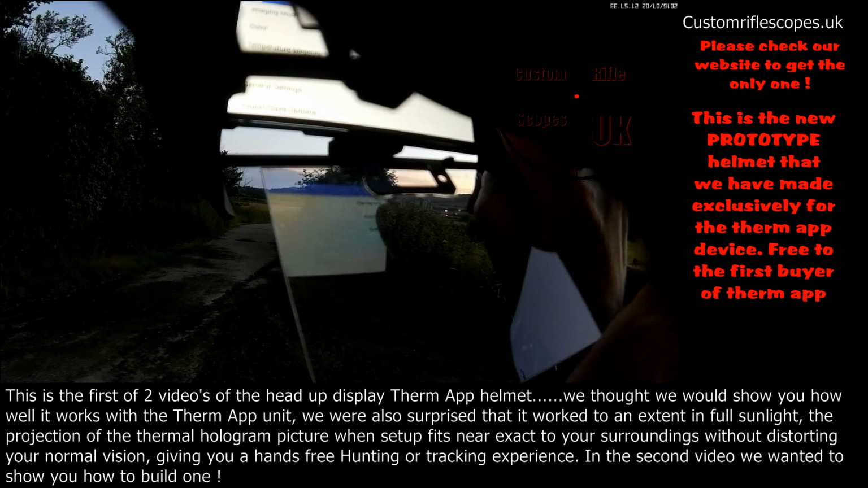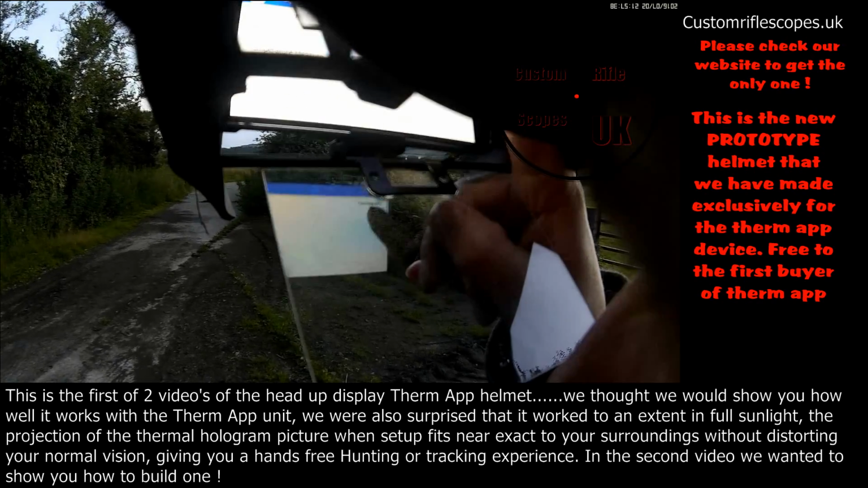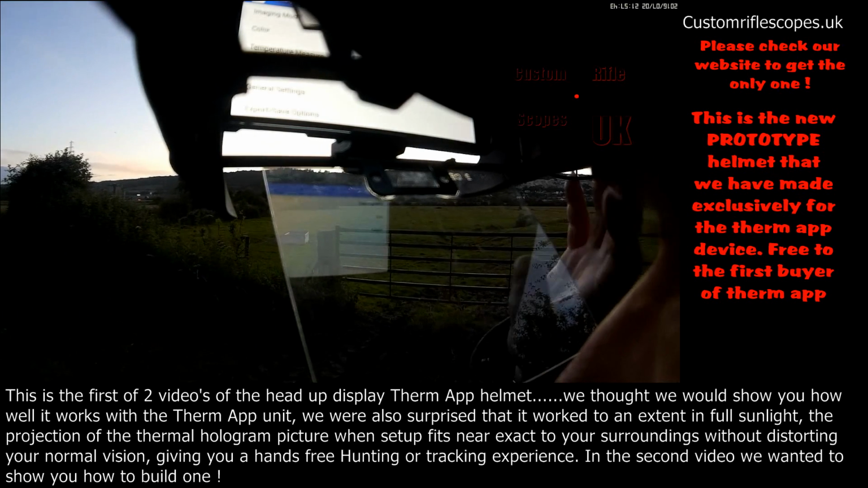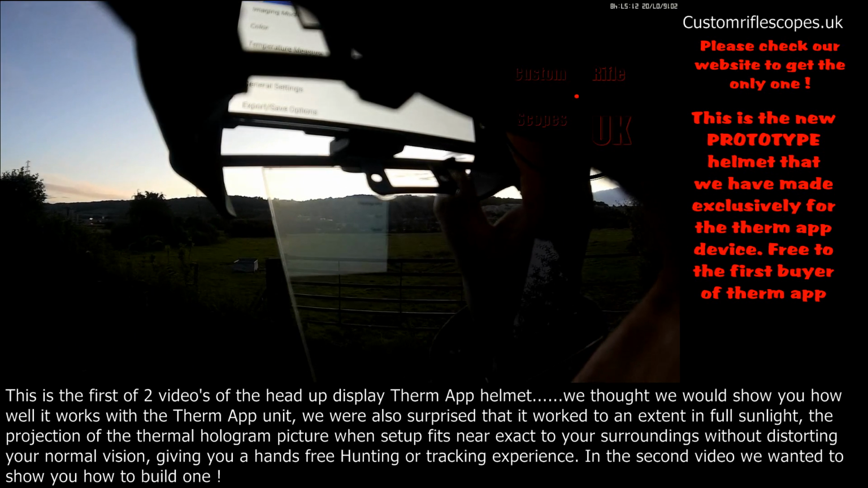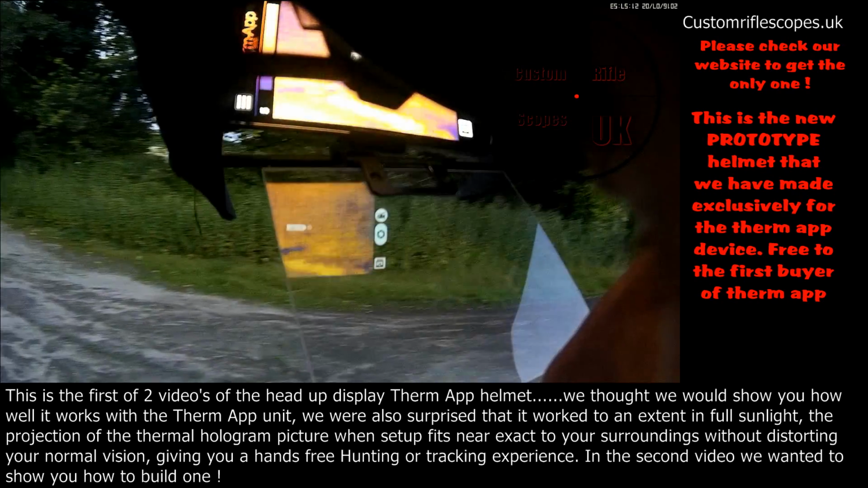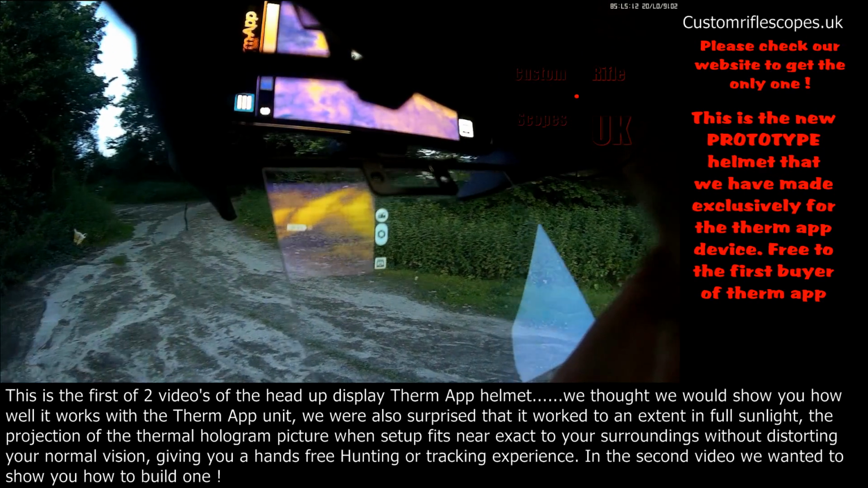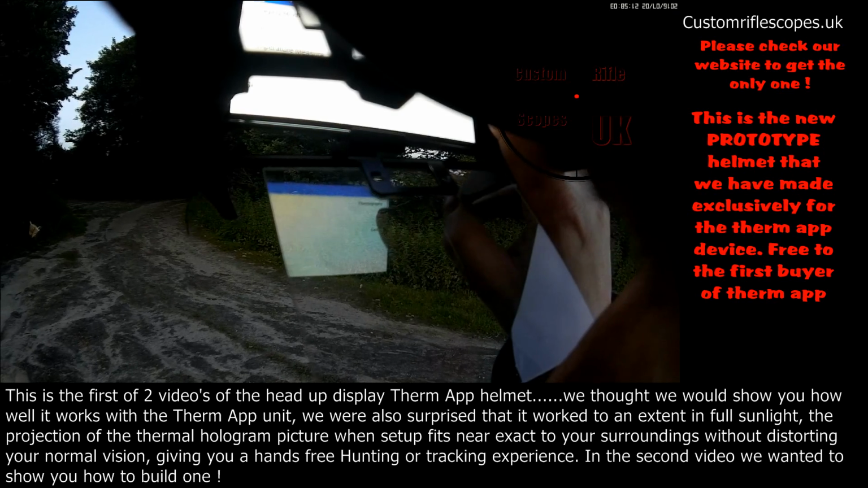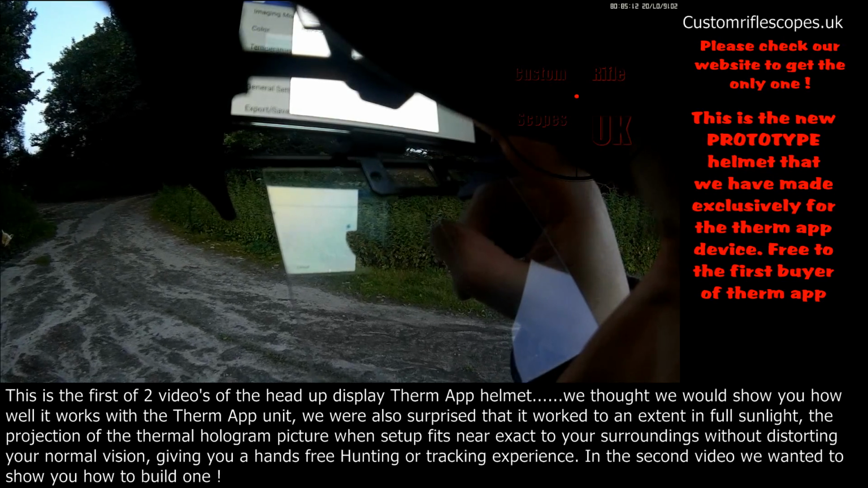Go from grayscale, click on there, and go back to, say, iron. Exit, oh, didn't press it, exit, still didn't press it, there we go, and now I'm looking in iron palette, as they call it, but my preference is vivid. Vivid's the best one, I think.